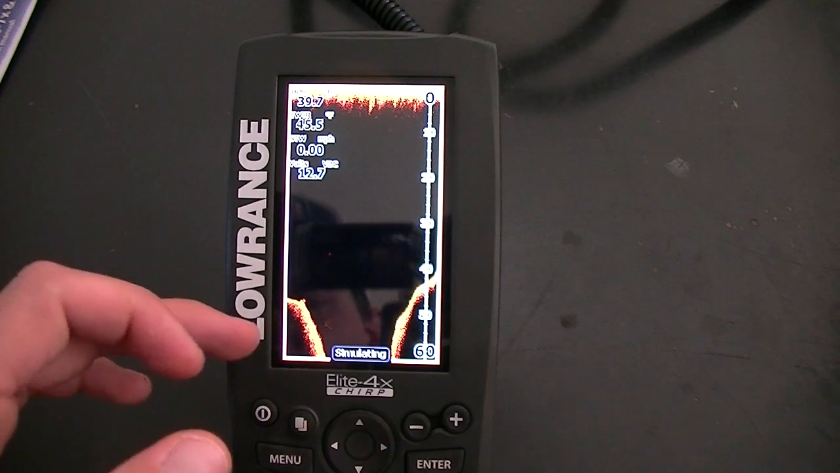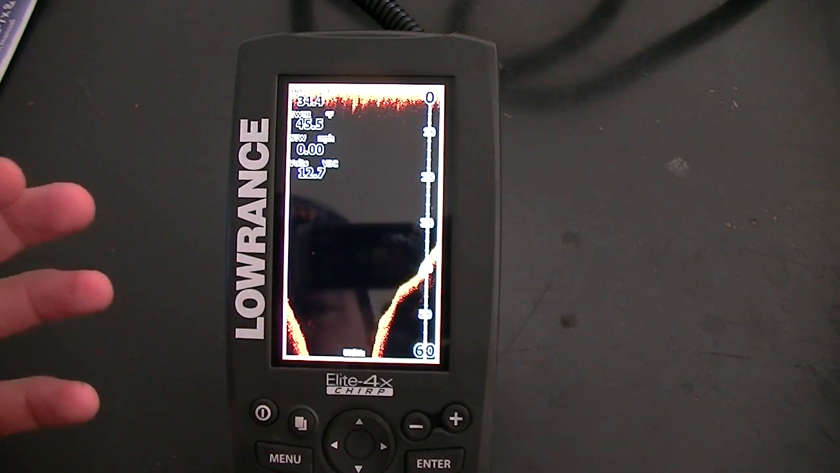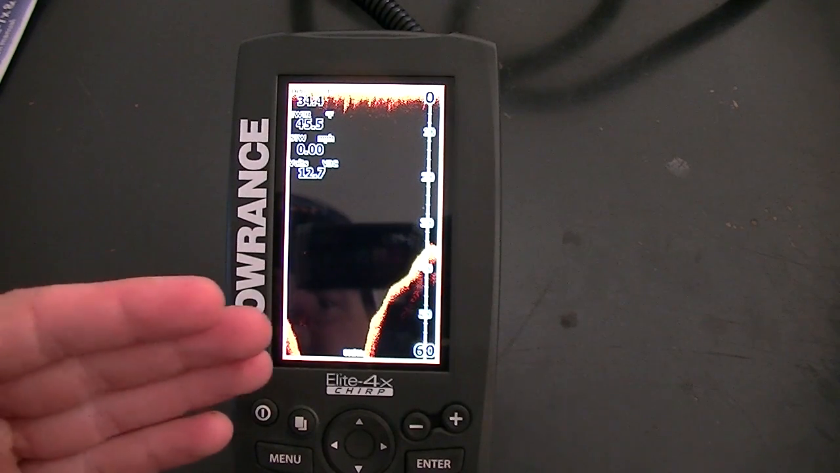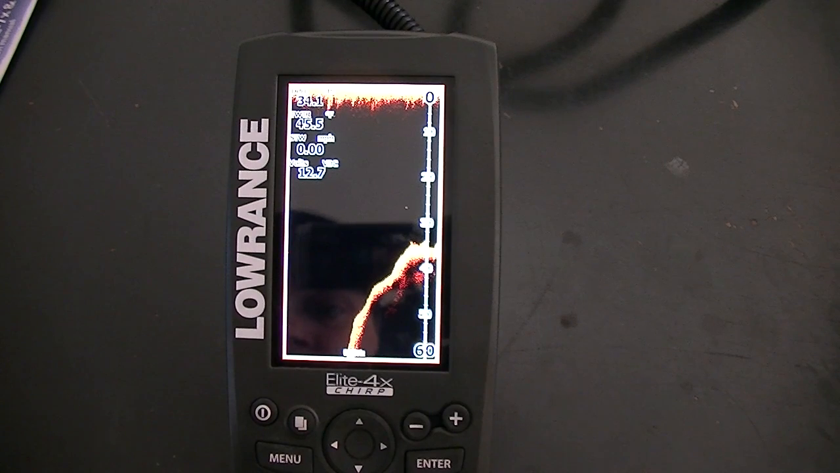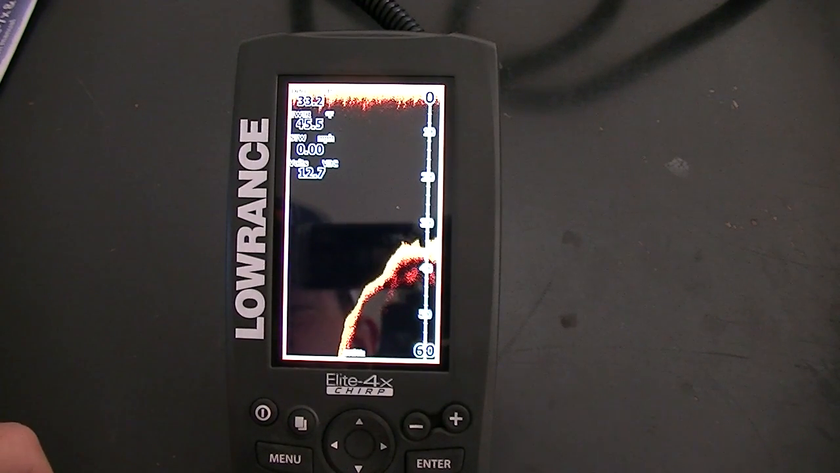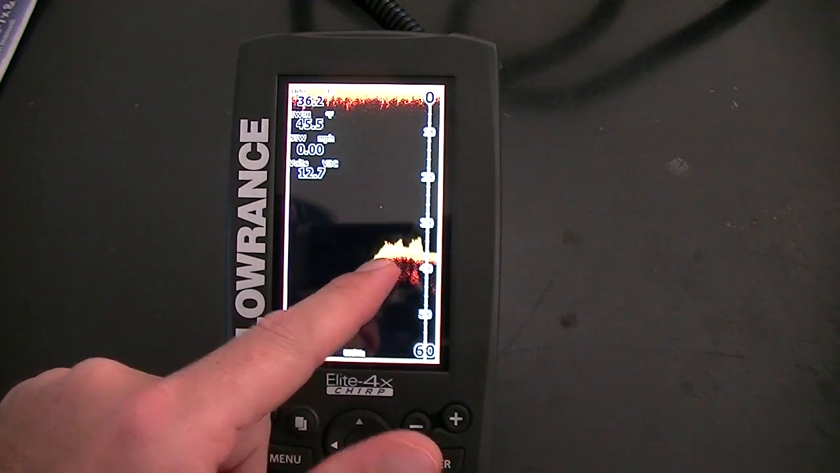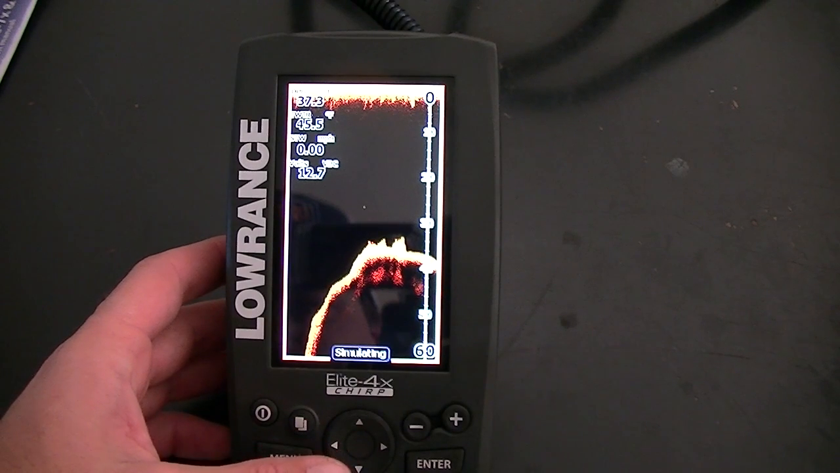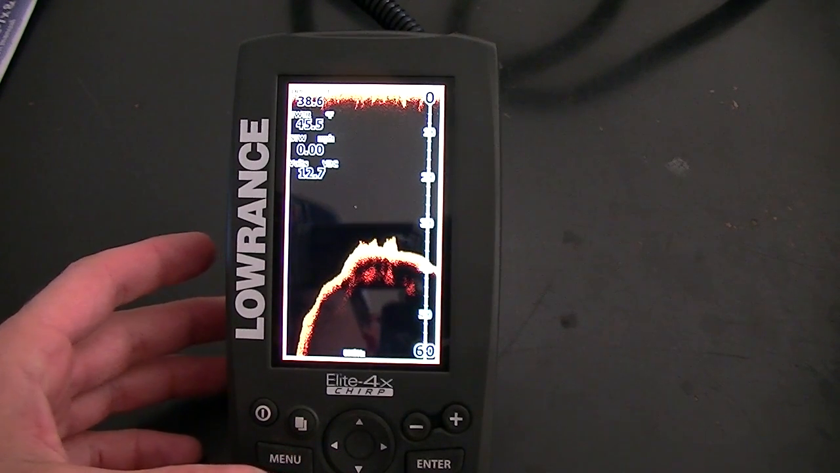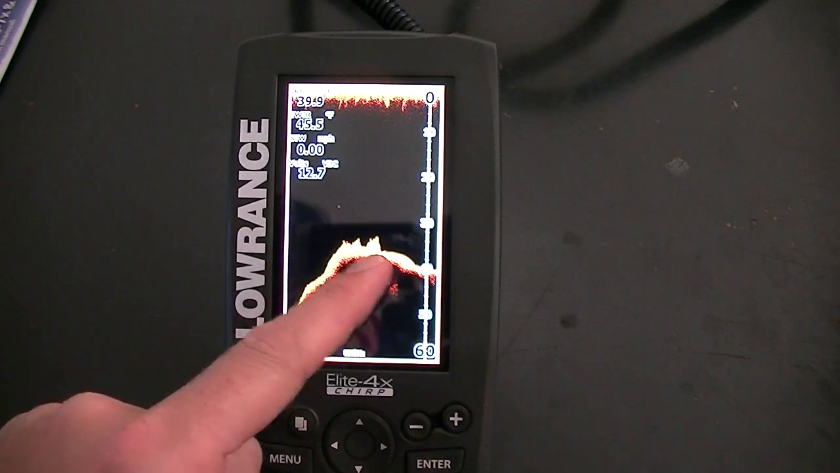As you're going up the hill here, the downscan imaging actually shows you the contours of the bottom, and it shows a lot better than the sonar. But this is pretty solid right here, so that's a hard return. So that's probably more than likely going to be more jagged rock sitting right here. It's probably going to be rock.